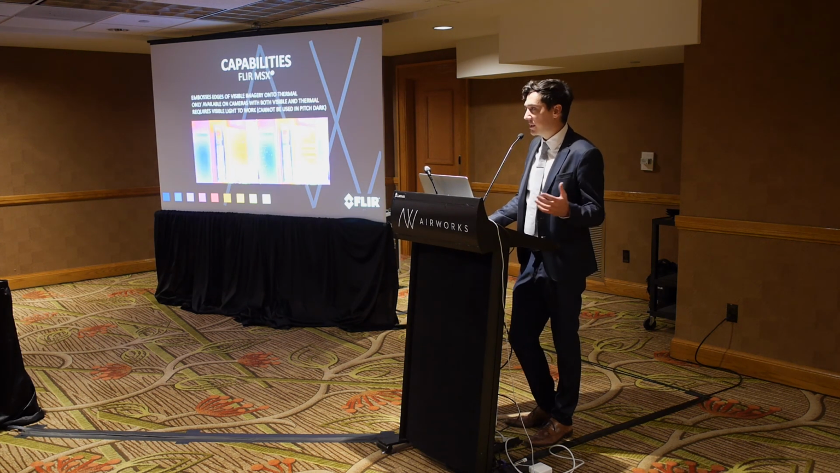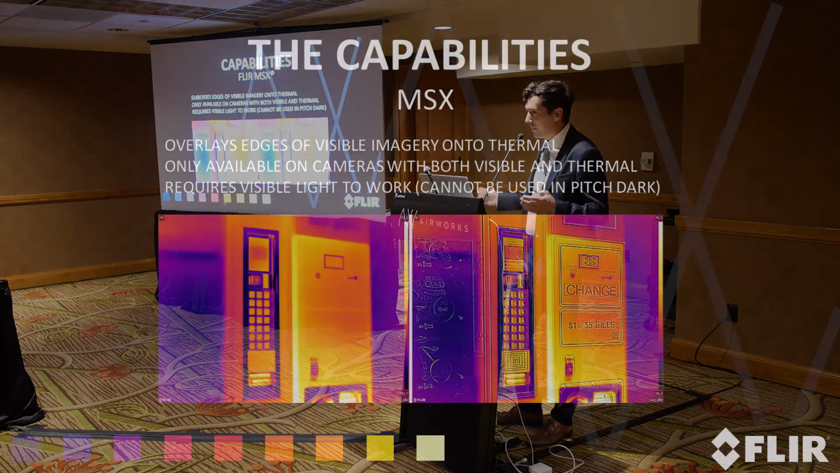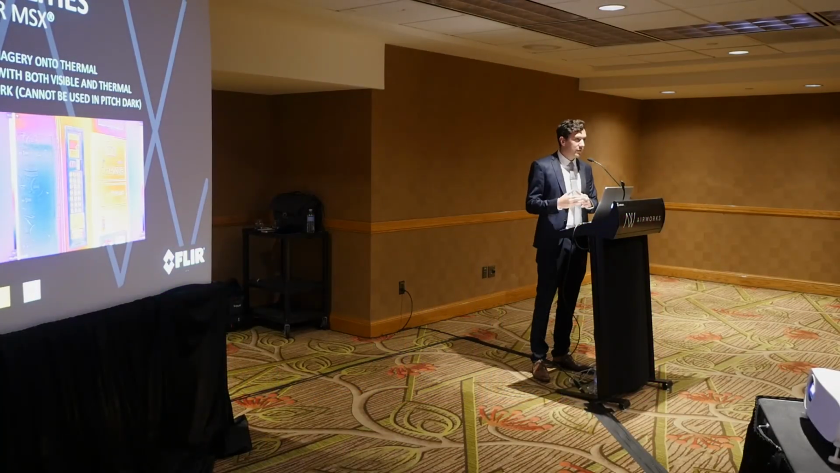Okay, so FLIR MSX, some of you have seen this slide before, but hopefully I frame it in a different way. Basically, what MSX is, it stands for multispectral dynamic imagery that takes a visible and a thermal image and blends them together. And this is a FLIR proprietary technology. And it's only available when you have a visible and a thermal camera within the same system that are communicating with one another. And how this works is it takes the edges of the visible image and embosses it over the thermal image to give you more image texture, to give it more detail, and give it more clarity.